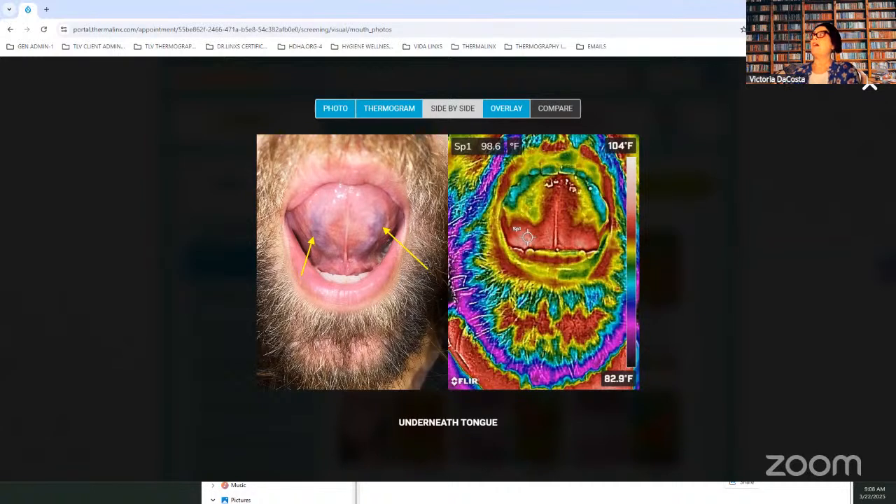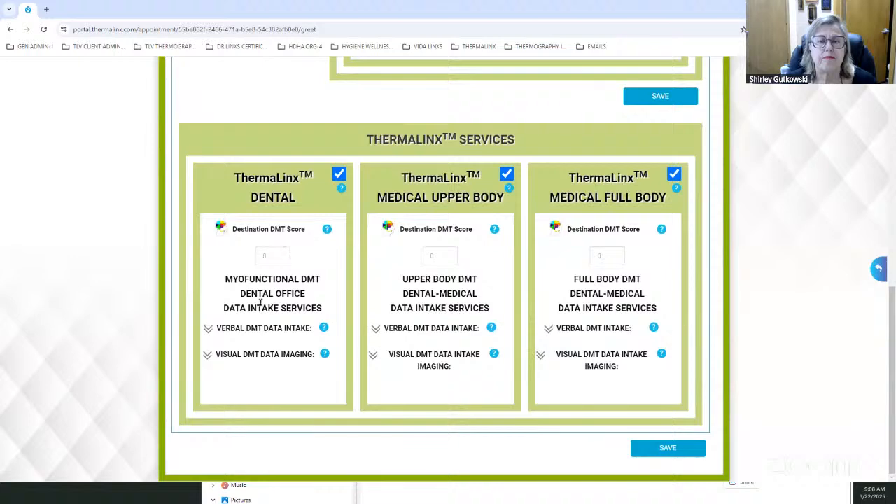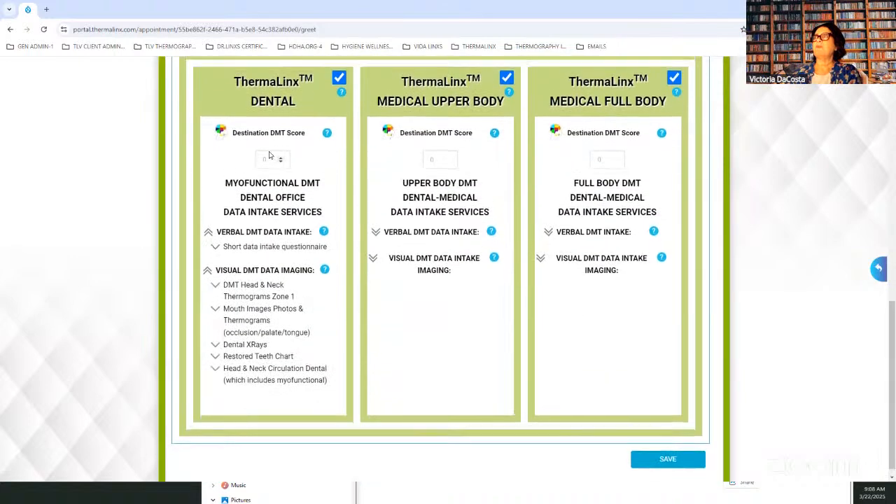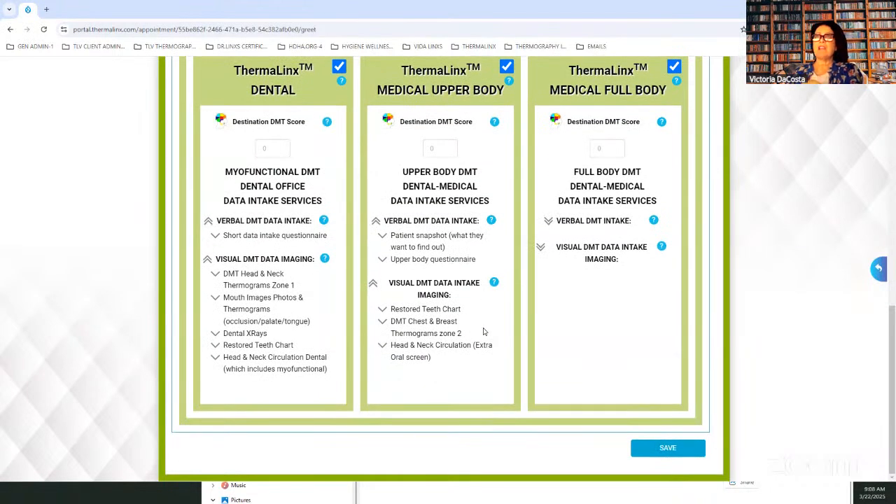because now I've got more information when we go to ask questions. Yeah, because you've got information here on the verbal and the imaging. This is the dental portion. And then especially women want to know about breast cancer. I tie it into the teeth, because if you have leaky root canals or implants, it could be jamming up the lymphatic drainage from the neck into the breast tissue, which we've seen over and over. So this area here takes time.